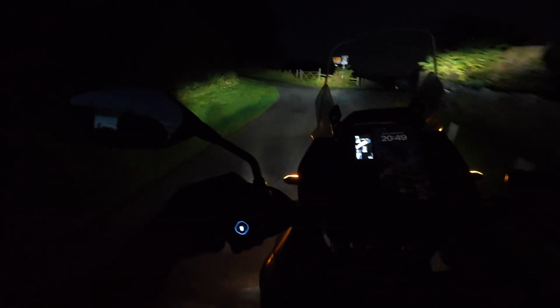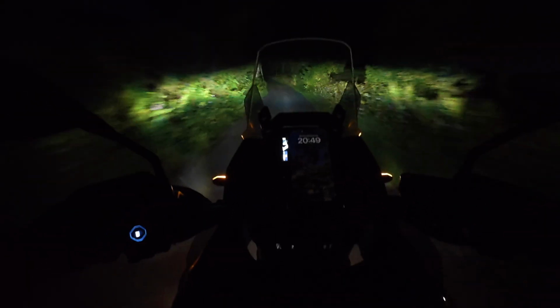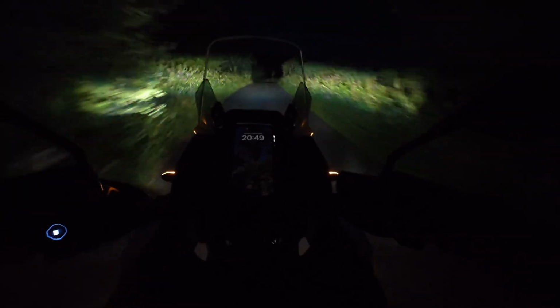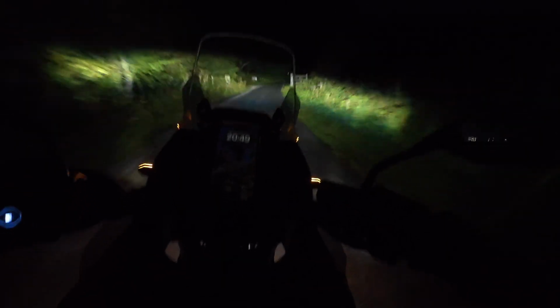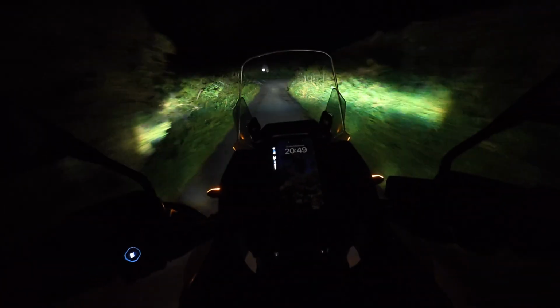Some big bugs bouncing off my helmet. It is quite a steep section, this, so it's a cheeky one. Normally always come down this, but just make sure I've got enough momentum for the left-hander.